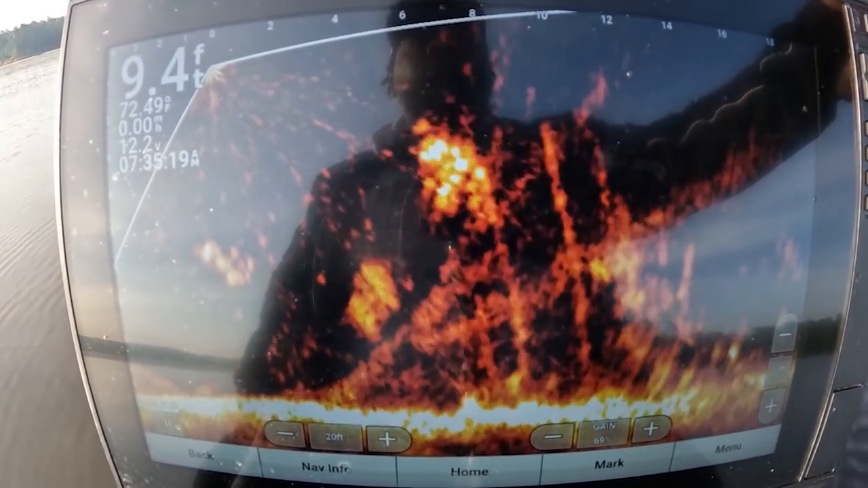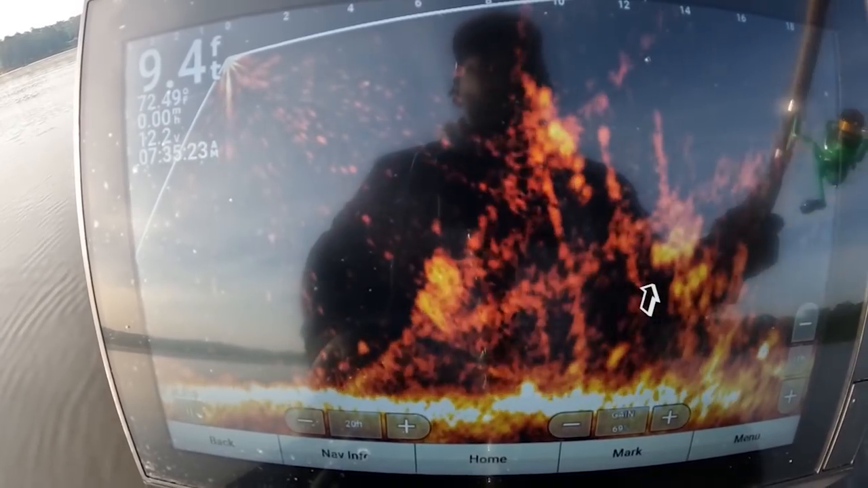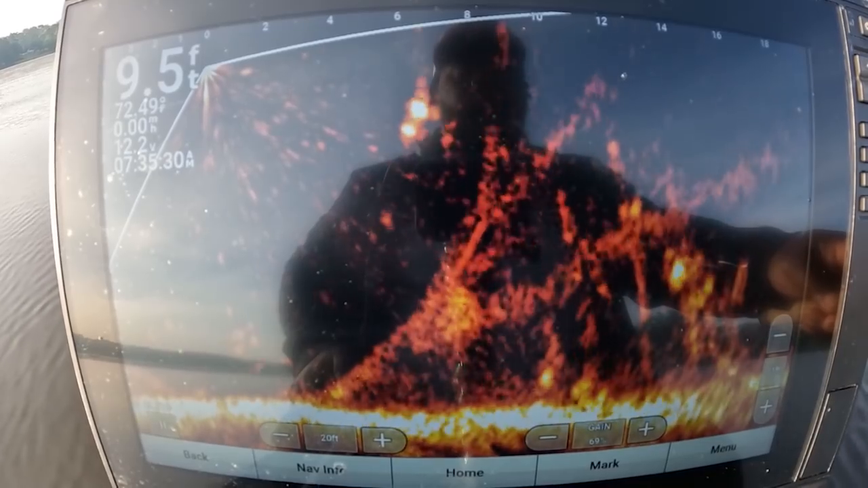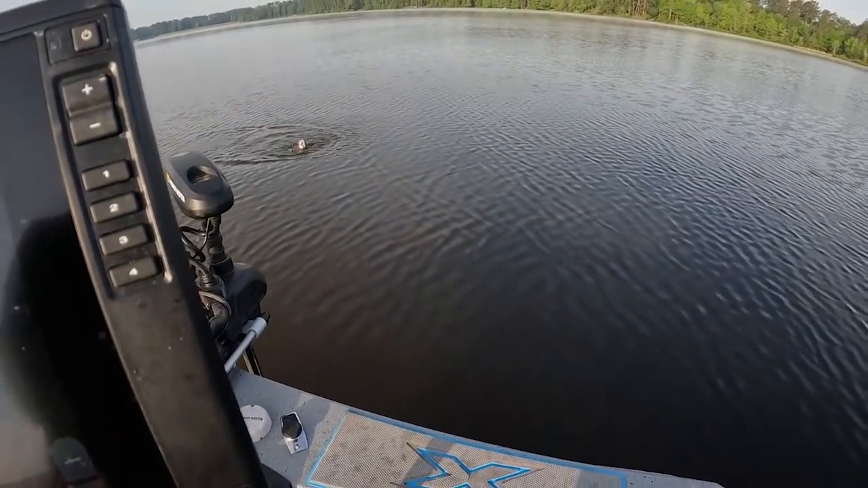I think another important thing is being able to verify these fish, especially when you're fishing in thick and deep cover, being able to see what you fishing for. I was able to see this fish only because it moved and it came up and thumped it.